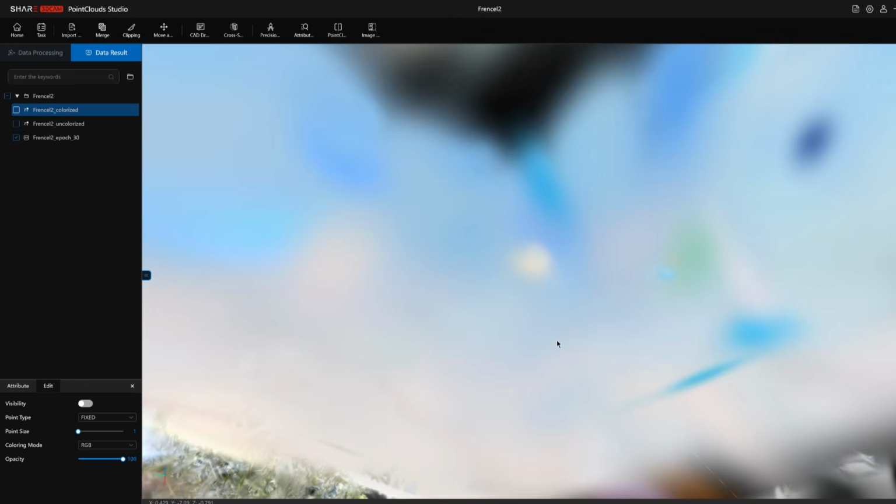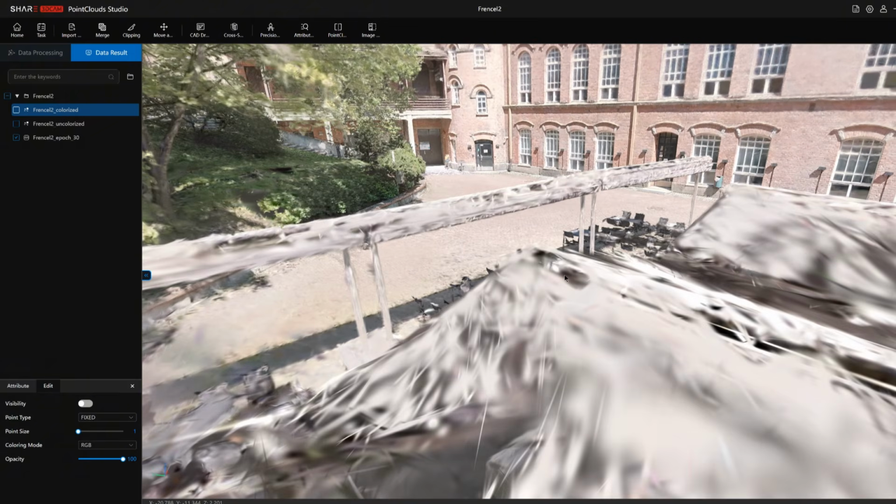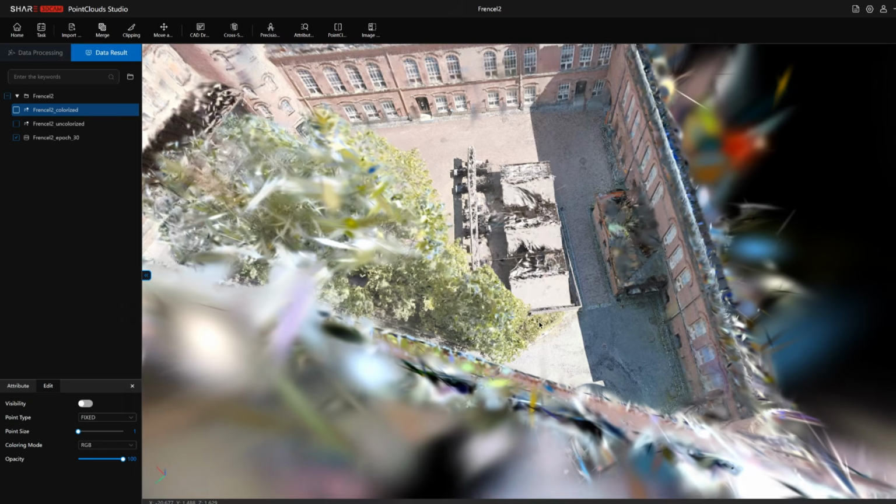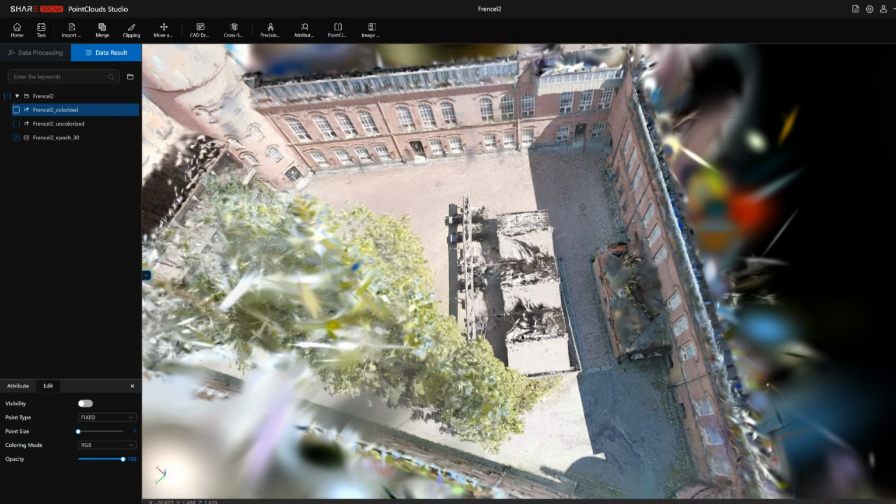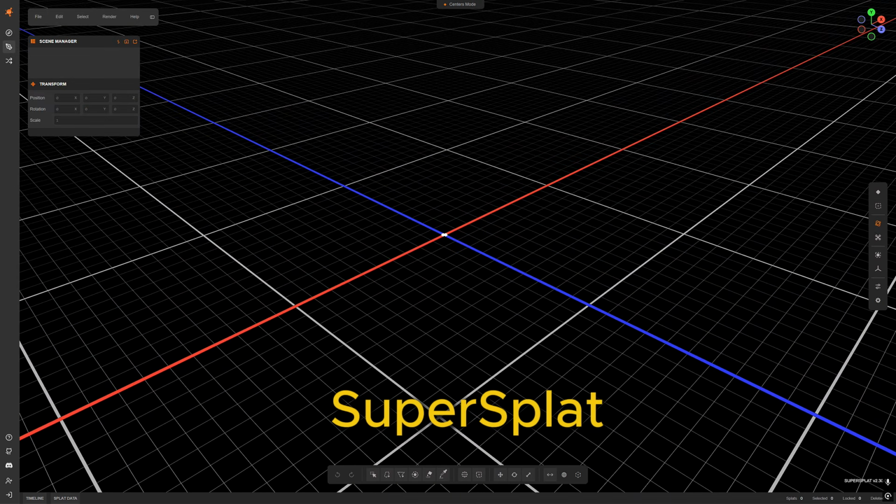Moving around the scene and rotating the camera is not nearly as smooth or responsive as navigating the standard point clouds. For that reason, it makes more sense to take the 3D file into an application such as Supersplat, where we can inspect it more comfortably.